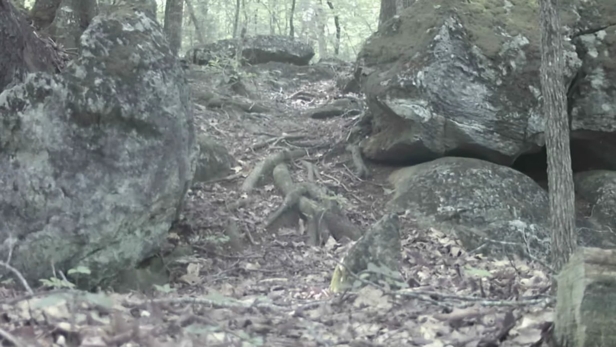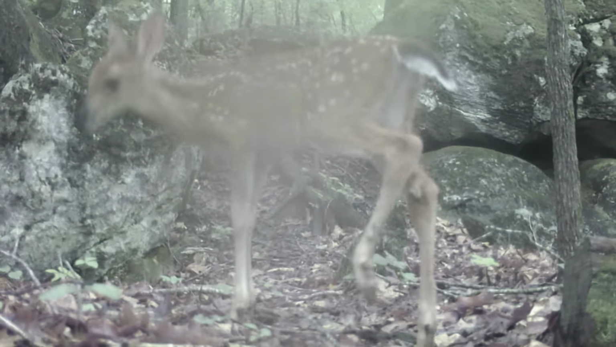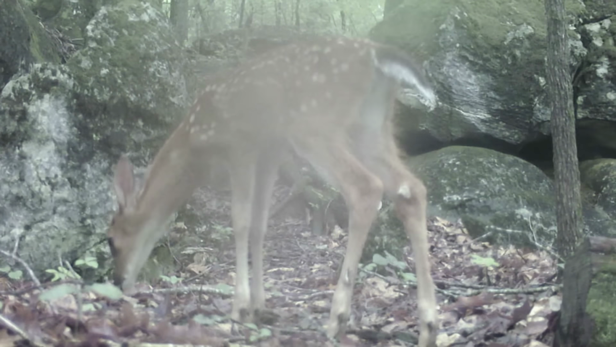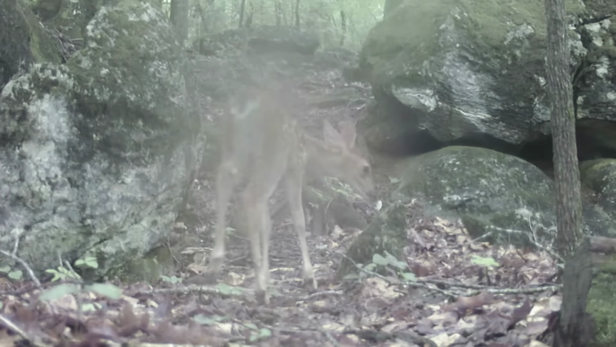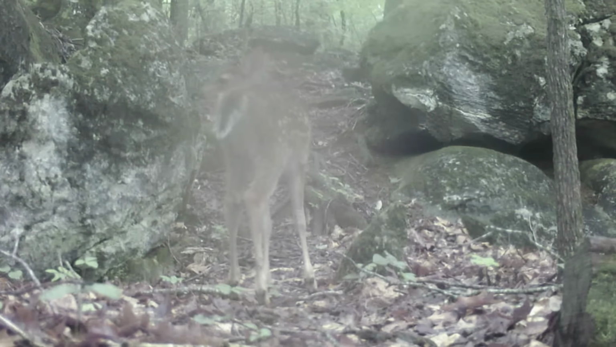And a mommy deer, a doe. And on a rainy morning, there's a fawn. Just exploring its new world. On a rainy morning. The lens is damp.